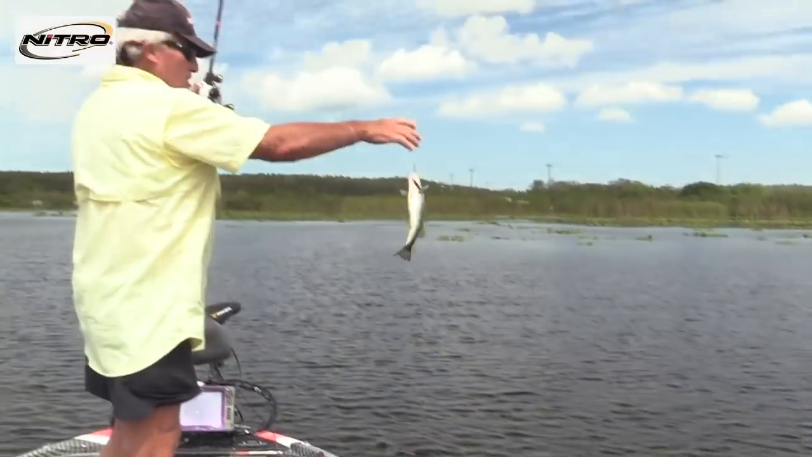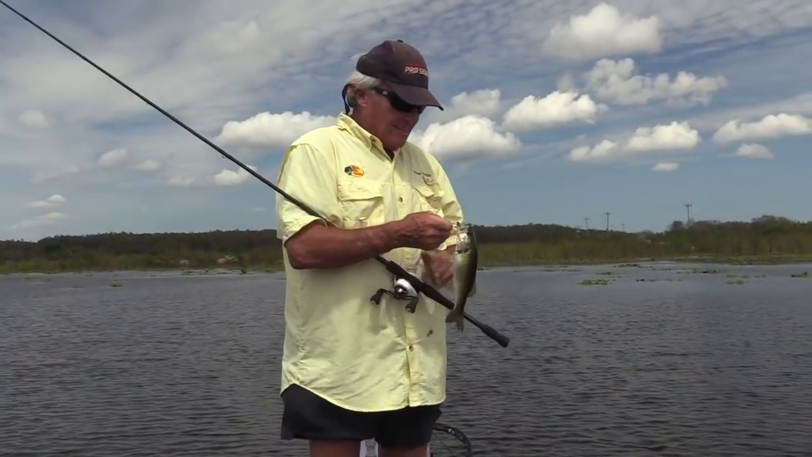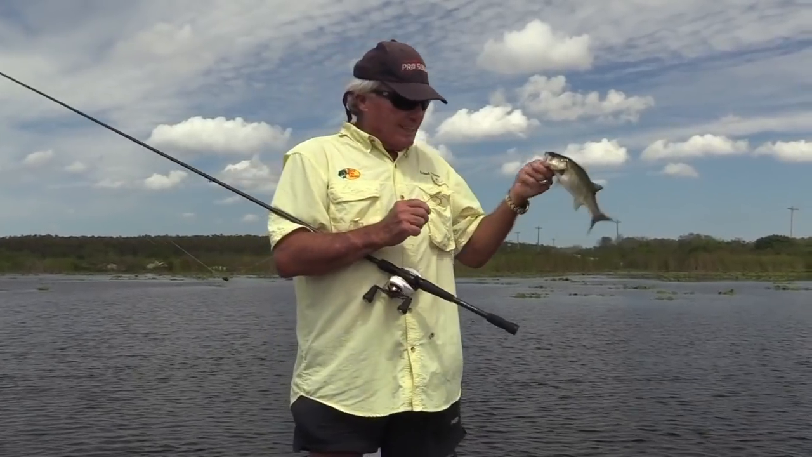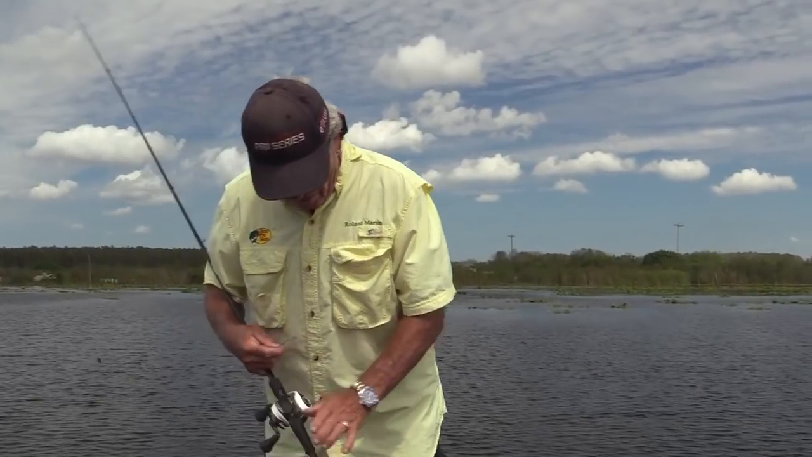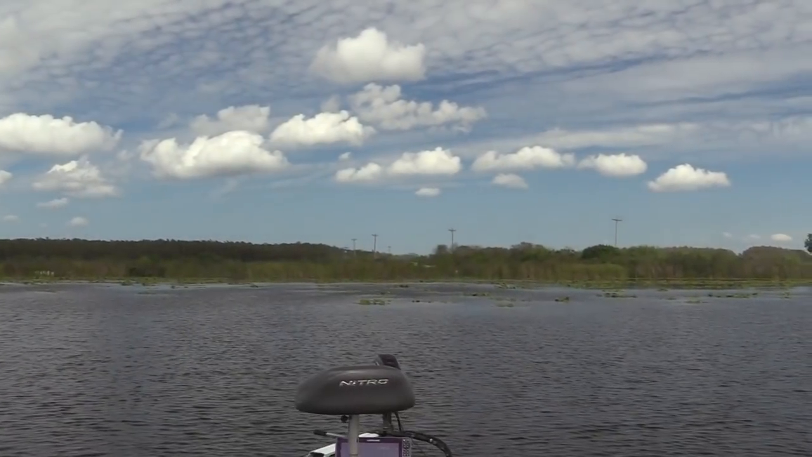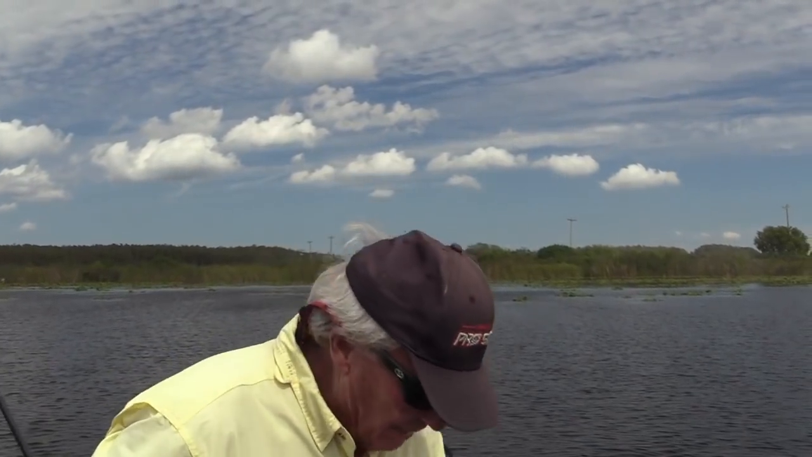See, you can put them in spot lock. I know this is just representative. This is just little bitty bass, and let's forget about the size. But the technique is right. We got the right technique. We found the right structure. We found the fish. We got a good lure. So everything's kind of really working. It's not the biggest fish in the world. Now that I got it on spot lock, I can get to the back of the boat. I can do all kind of stuff.